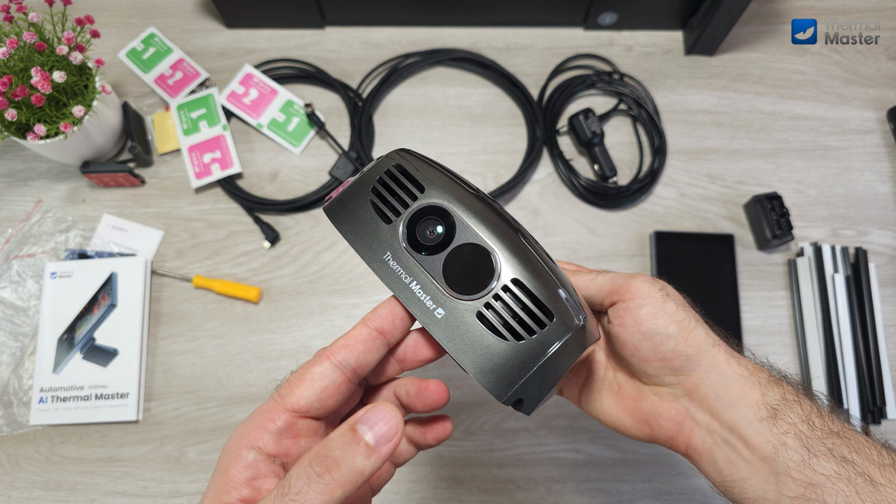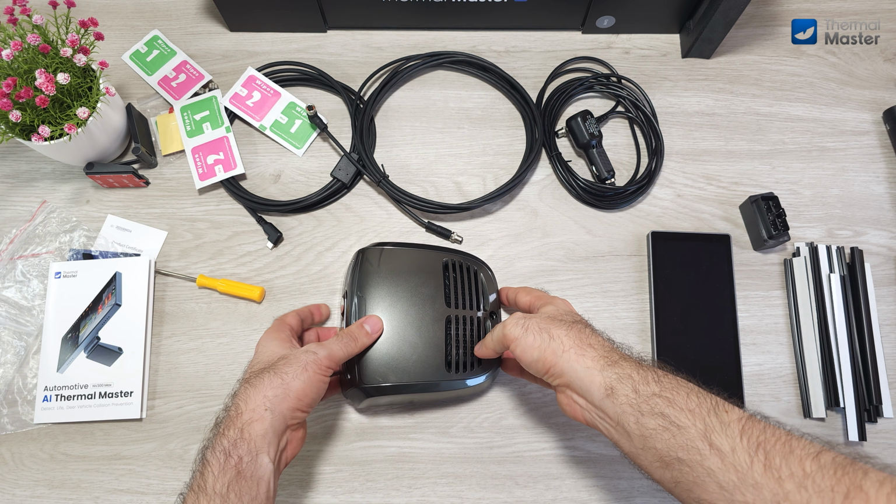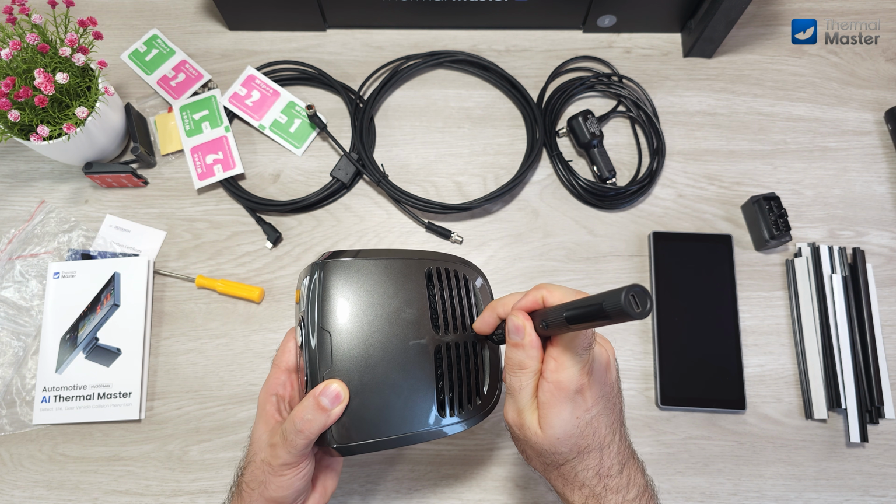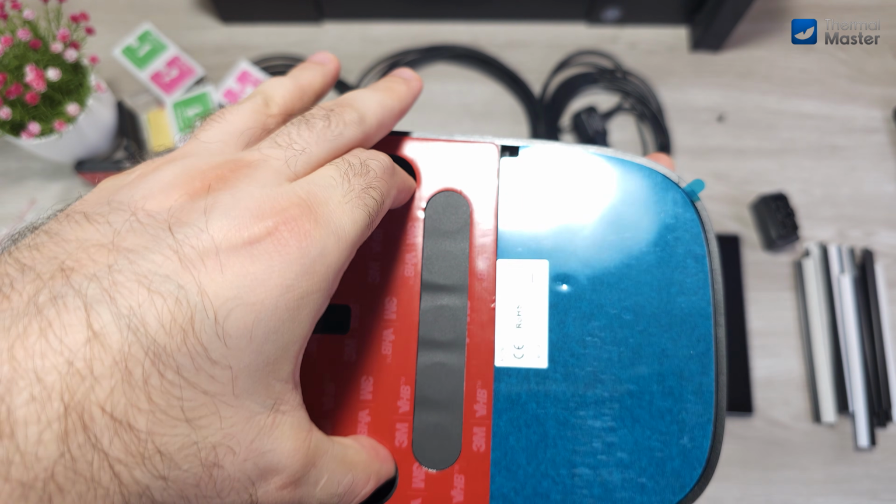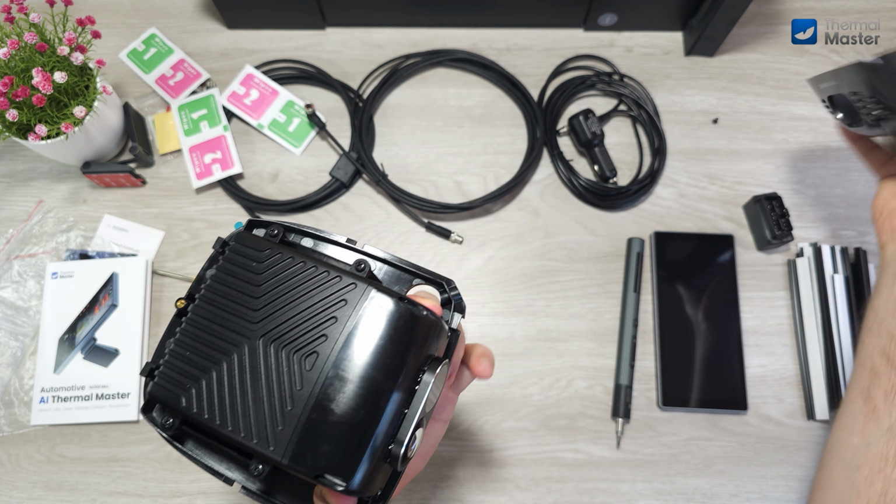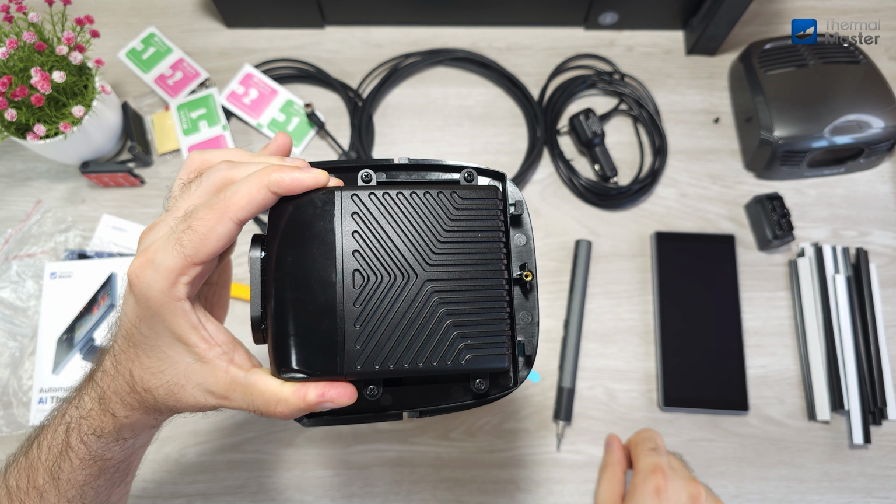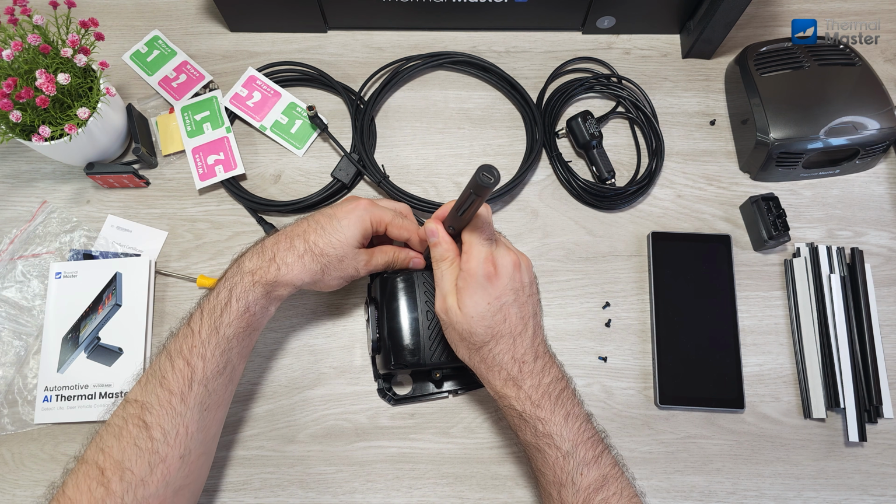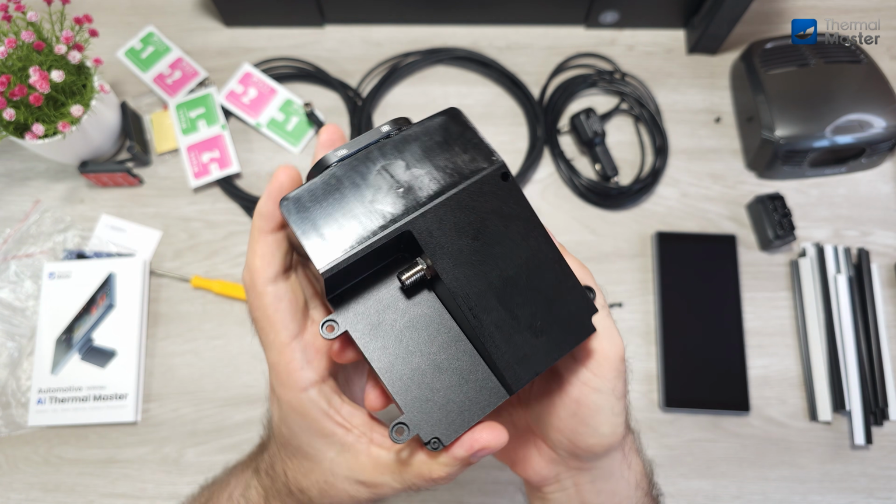Now let's assemble this and connect all the cables and turn this on based on the instruction manual that we have here. First we have to remove this screw over here. Then just push this back and the module will just fall out from the top cover. Nice. Now we have to remove these 4 screws to take out the bottom plate. That was easy enough. And now we have access to the port to connect the main cable.